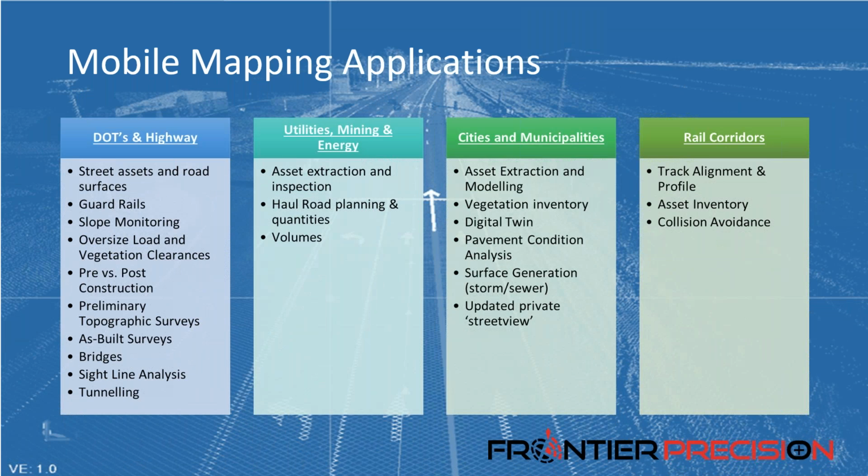So you can see here that there's numerous applications for mobile mapping. This is certainly not all of them, but rather many of the applications that our customers have had heavy interest in. I've personally worked with professionals in these 4 sectors. Some other customers,